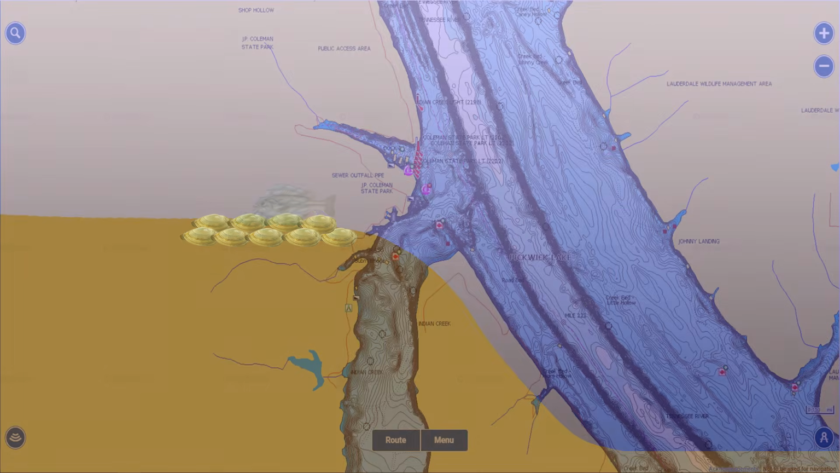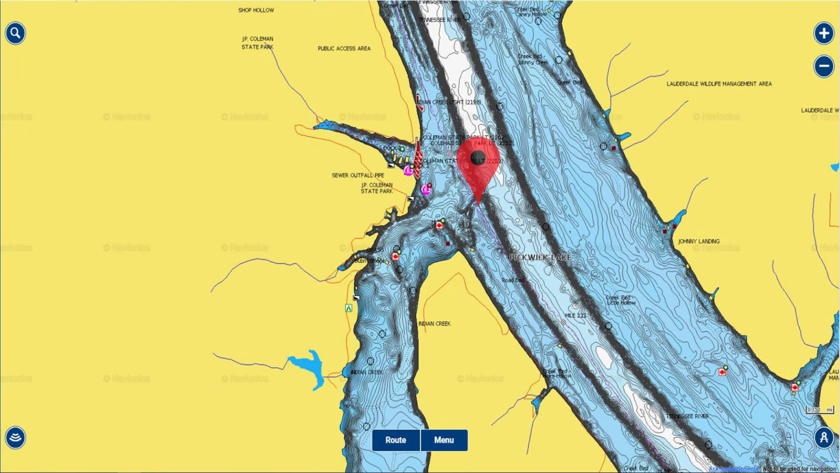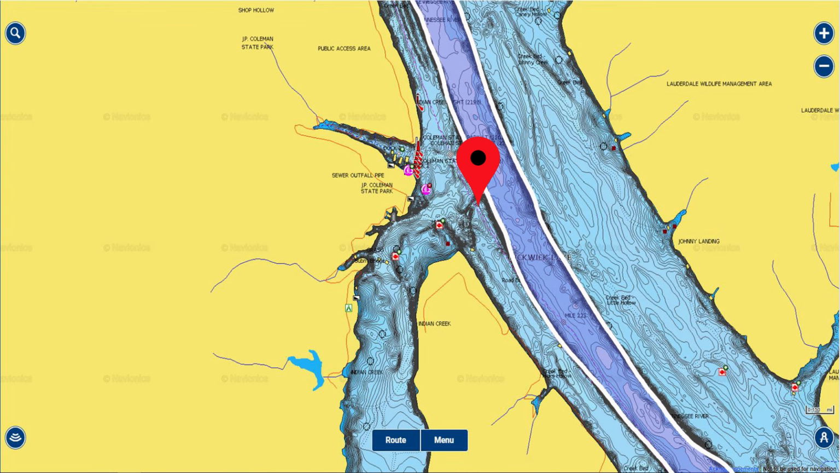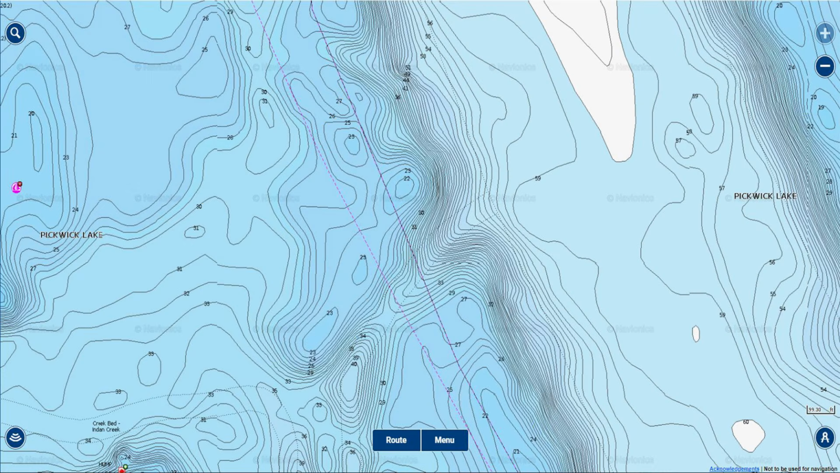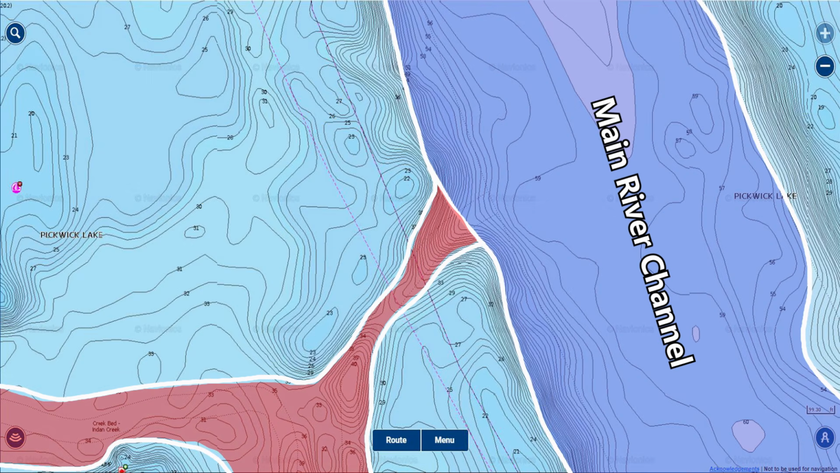And here's one more spot on Pickwick where I found a big school of fish, and this is a pretty big community hole right here. But it's basically where the main river channel and the secondary creek channel meet. And then if we zoom into the spot, you can see that the main river channel and the secondary creek channel meet, and there's a big school of bass sitting right on this point formed by where those creek channels converge. And this is a really obvious spot, and it's pretty much a community hole.